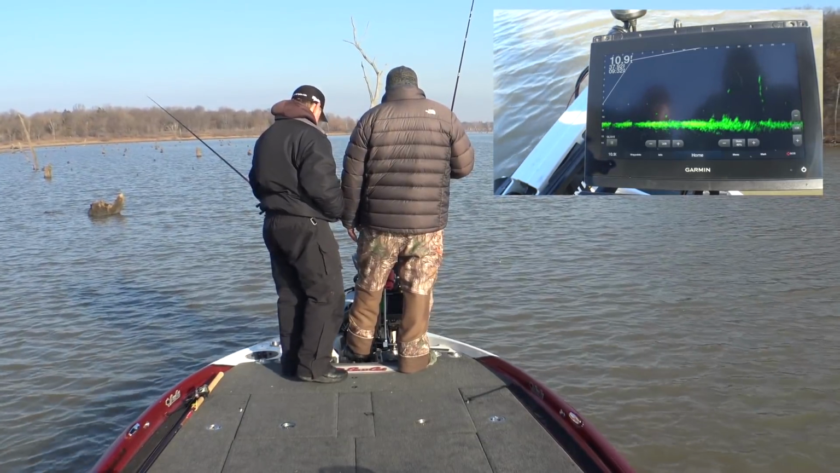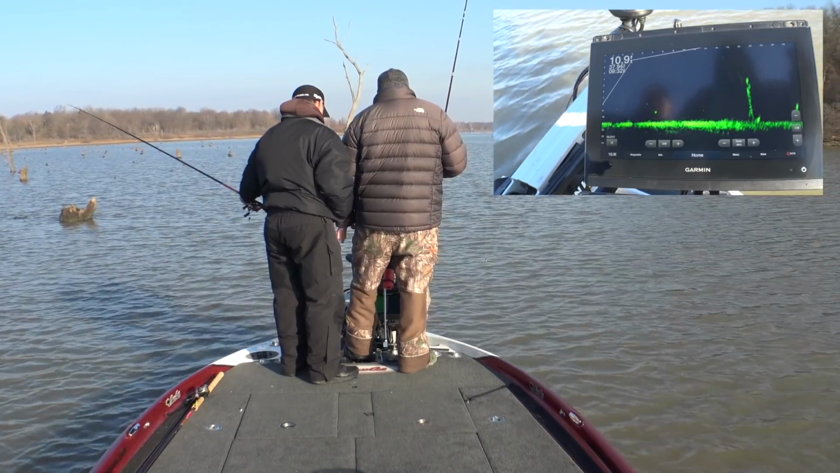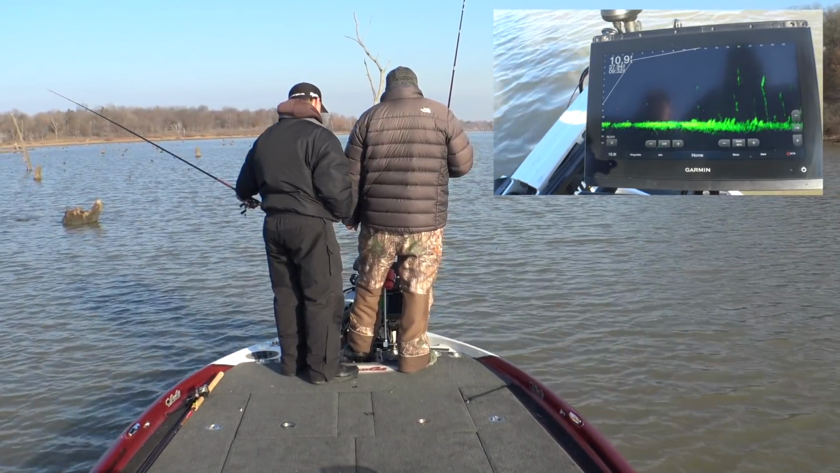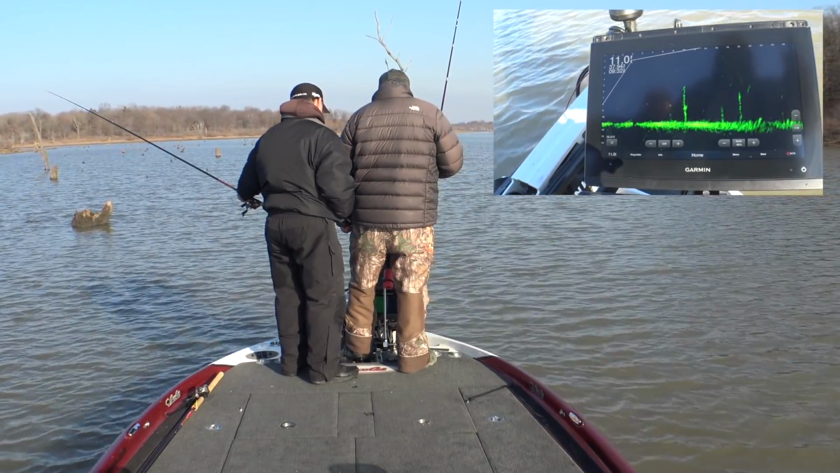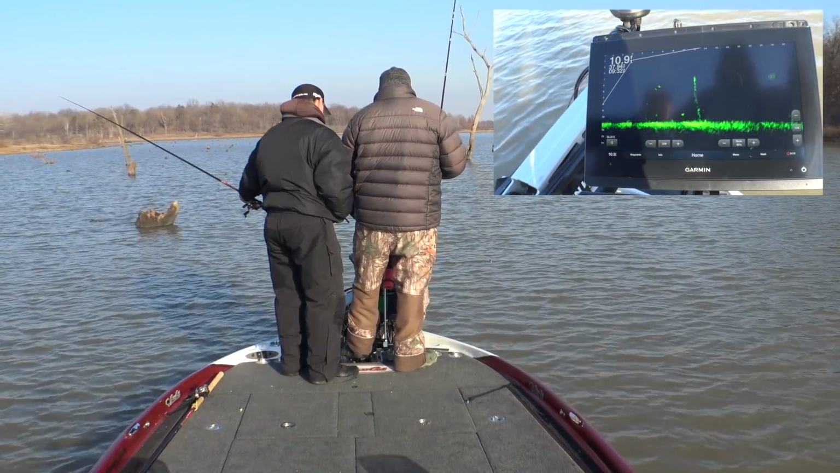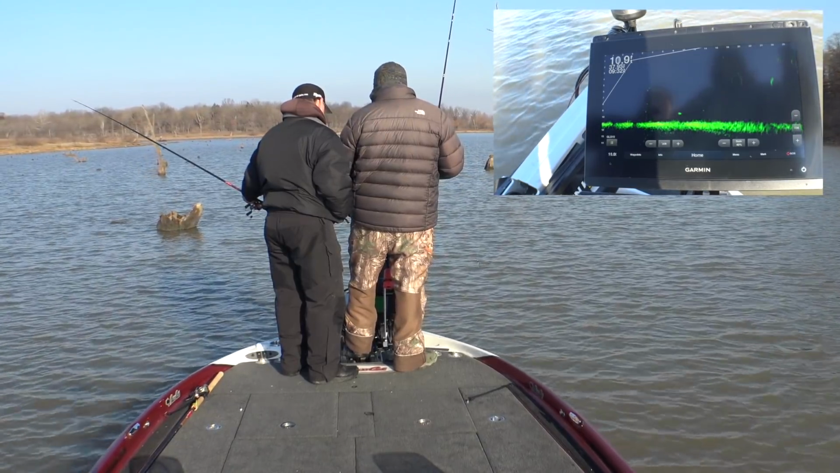These fish, they move a lot. They have been moving a lot, and this water temperature is getting down to where these fish are going to start standing still somewhere here pretty quick, and they won't be moving as much. But we just kind of keep covering some water and doing some different stuff, and then we'll stick with something if we ever find anything that works good.